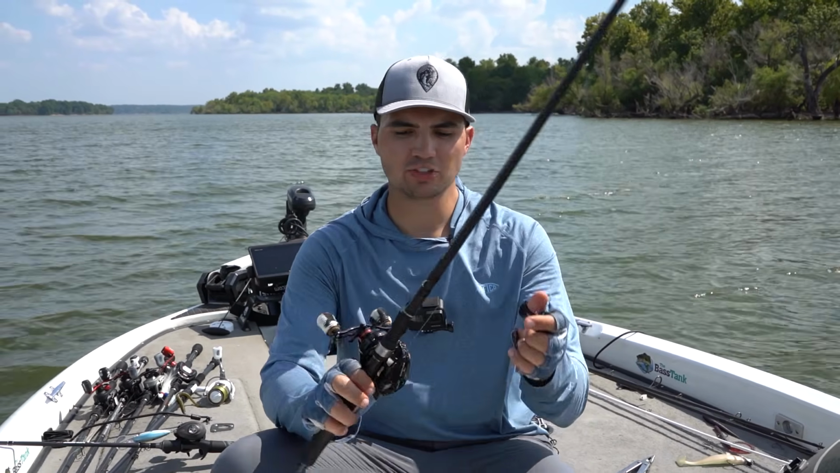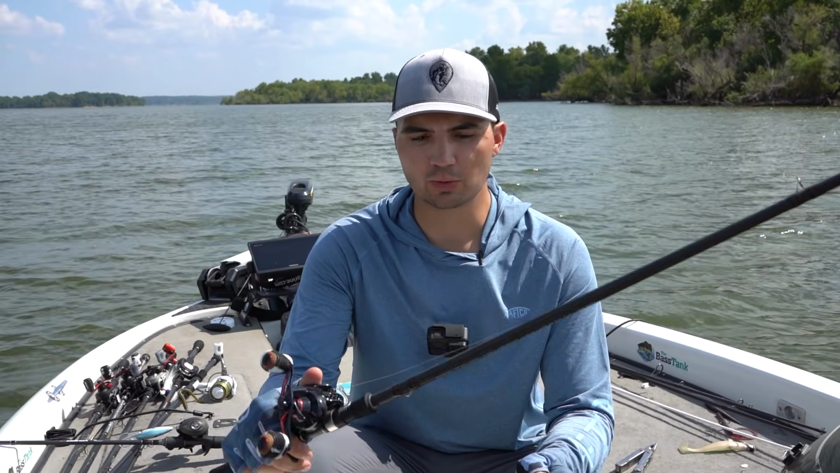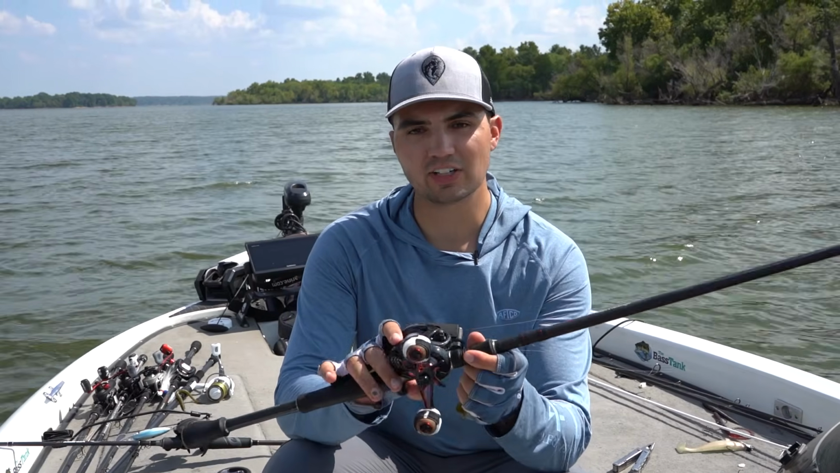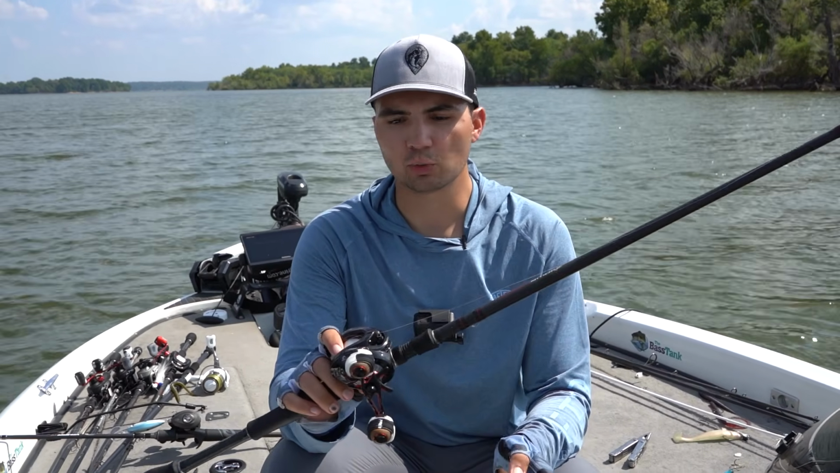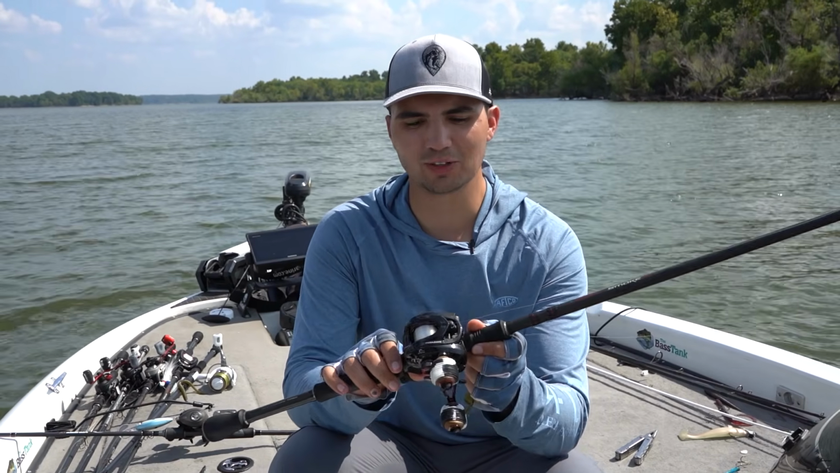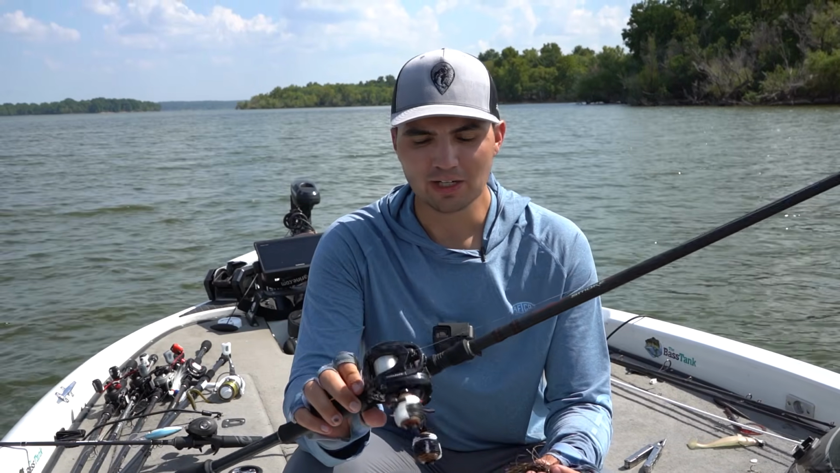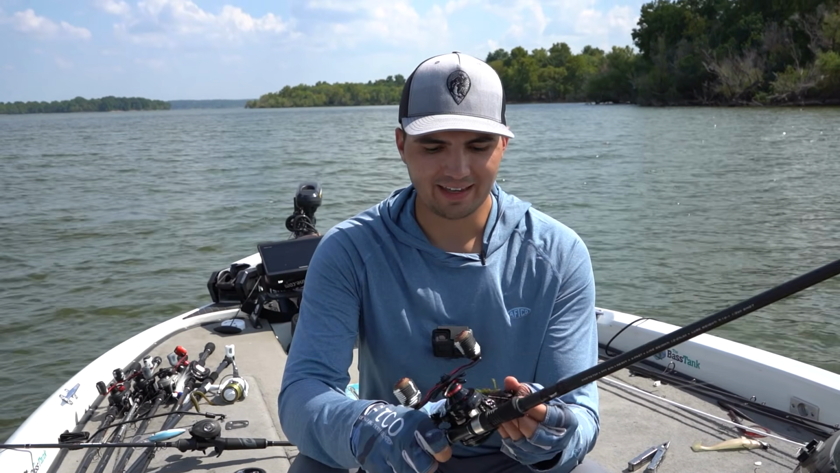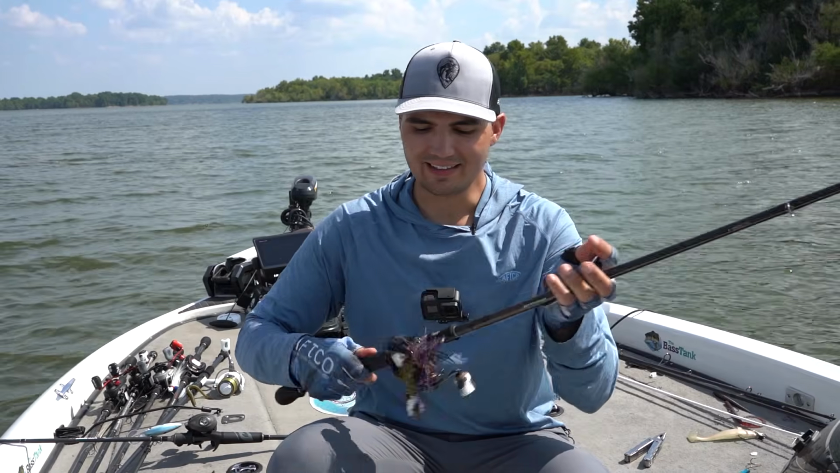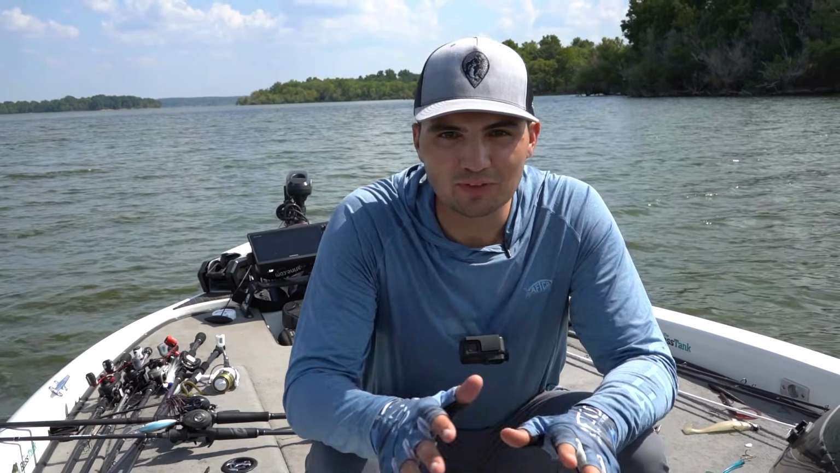With this football jig, I was just throwing it on a 7'6" heavy action Quantum Smoke S3 rod with 15-pound Sunline FC Sniper fluorocarbon, and I was throwing it on a 7.3-to-1, 7.4-to-1 Cast King Mag Jaw reel. It's a $69 reel, really nice reel for the money, and definitely got the job done today. So basically, between the crankbait and the jig, I was able to put 15 pounds in the boat.